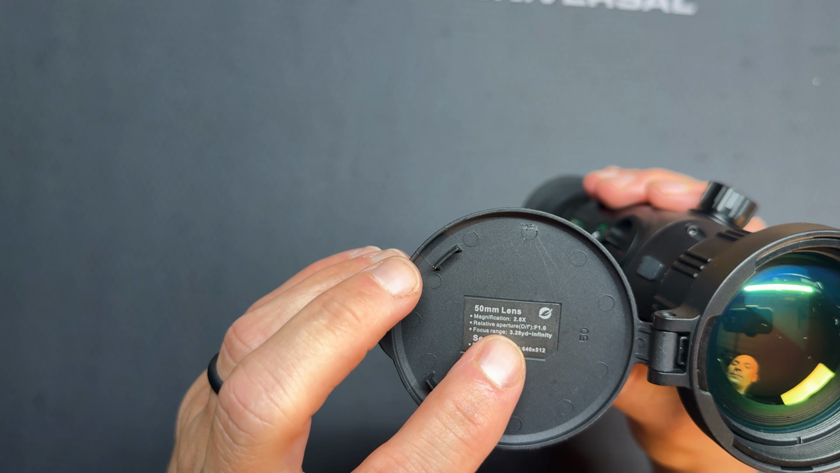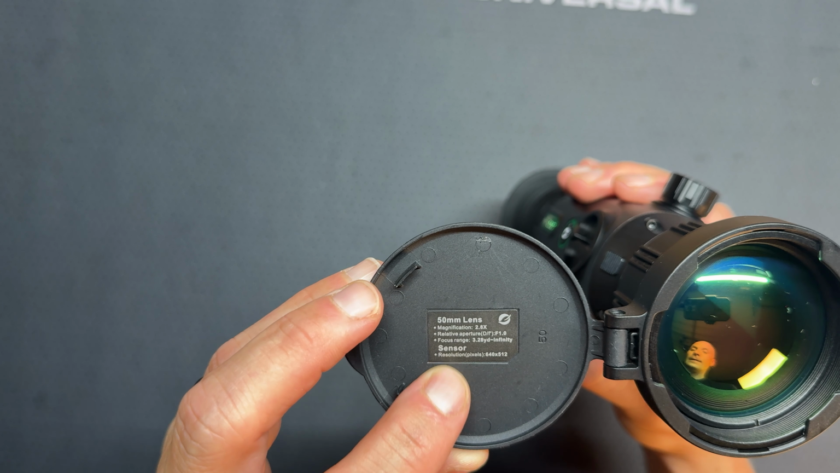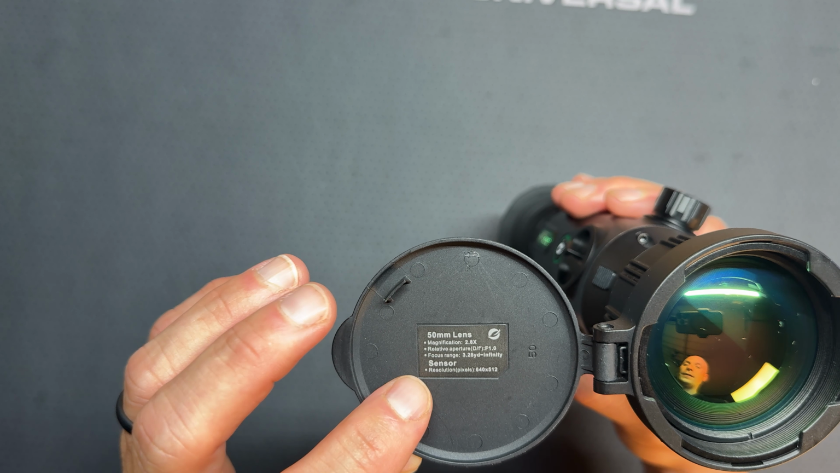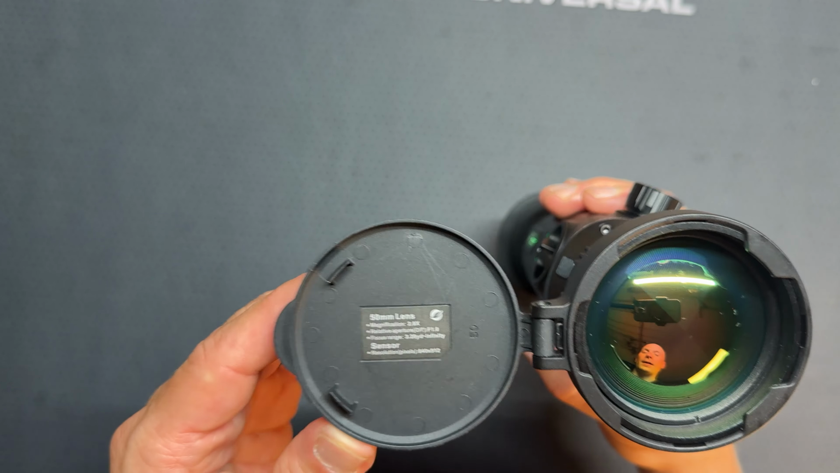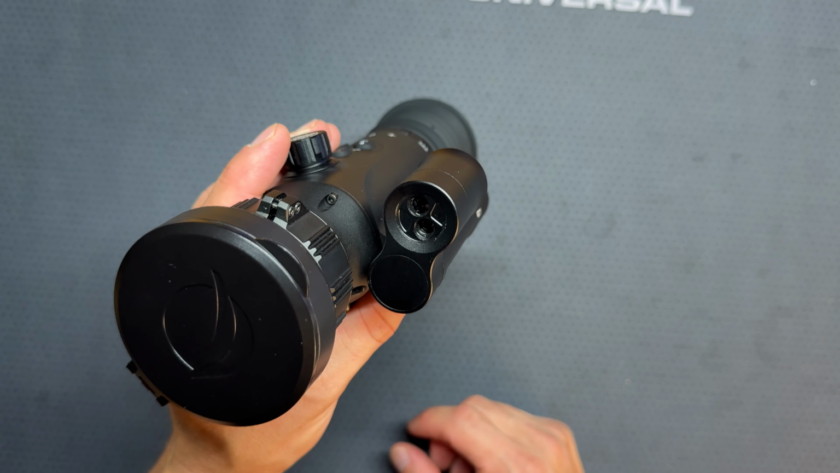50mm lens, so base magnification, we're looking at a 2.8, and a focus range of 3.28 yards to infinity. And then the resolution on this lens is 640 by 512. Got our laser rangefinder right here on the side.